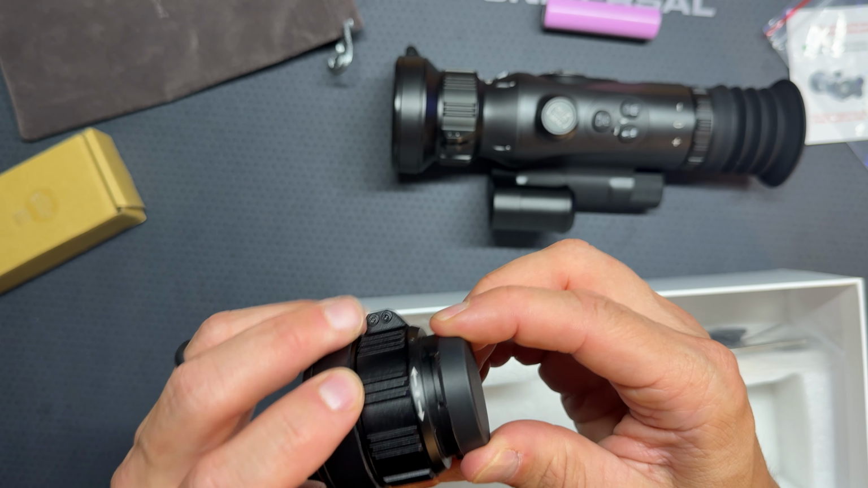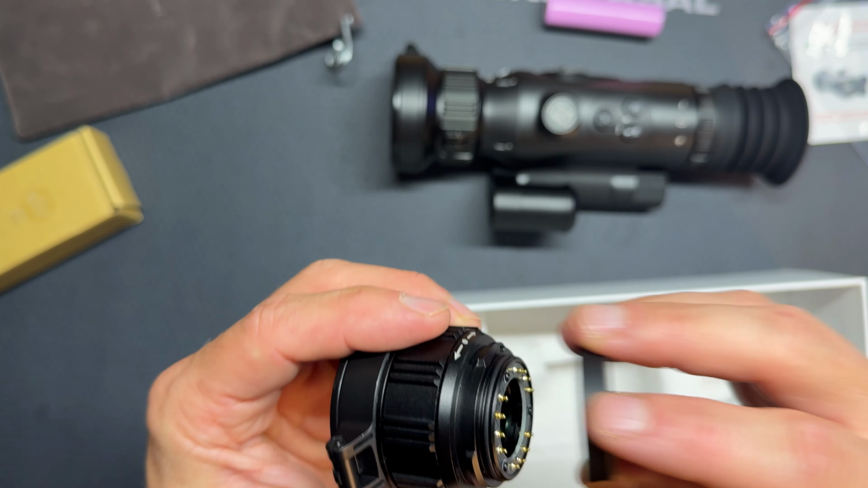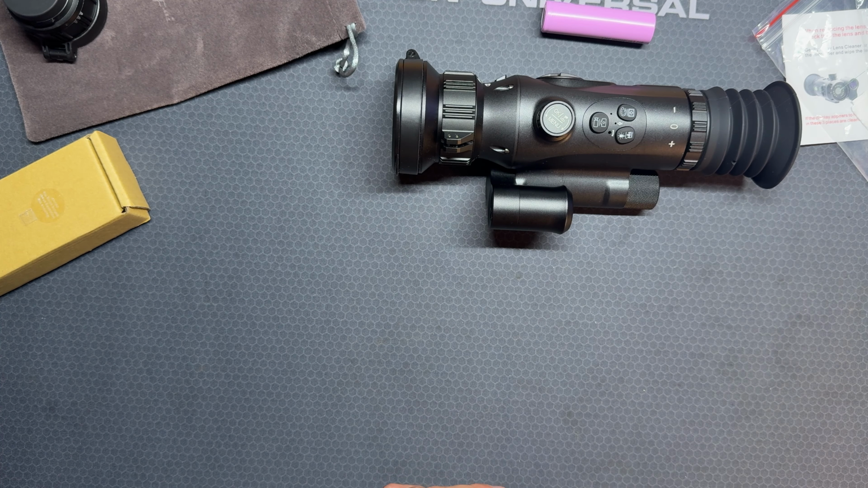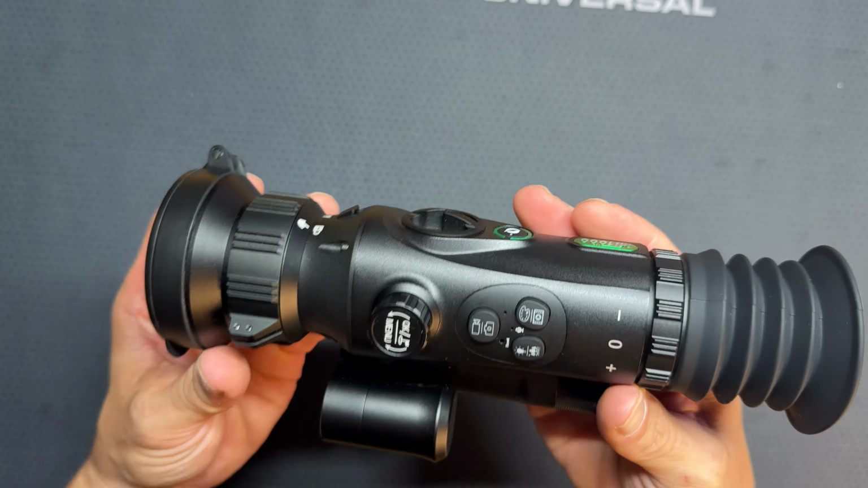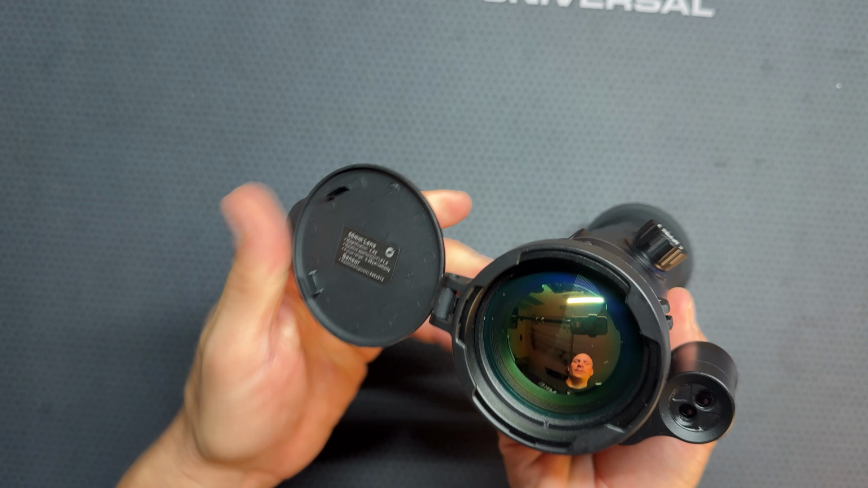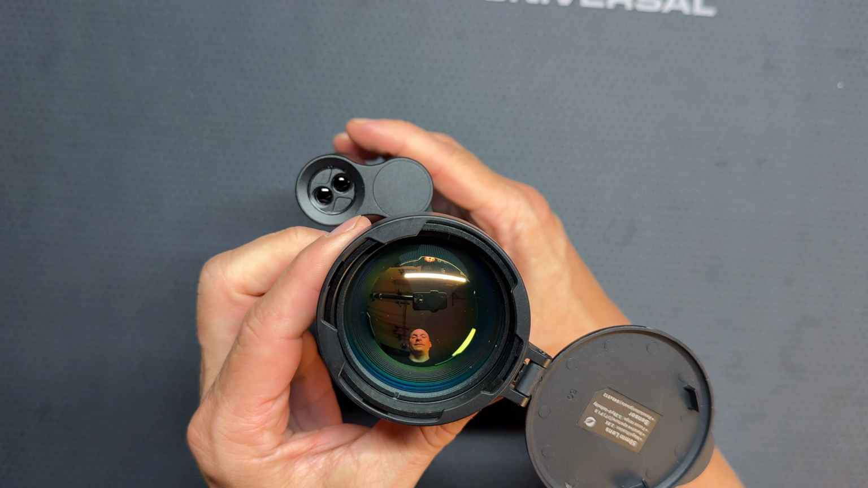And then they have a little cap on here just to protect it from any sort of dust or dirt. All right, forgot one thing, and of course all your hardware and everything else you need. So, all right, here we got the optic. This is the 50mm lens on here, and look at that lens. That thing is just massive. Holy moly.